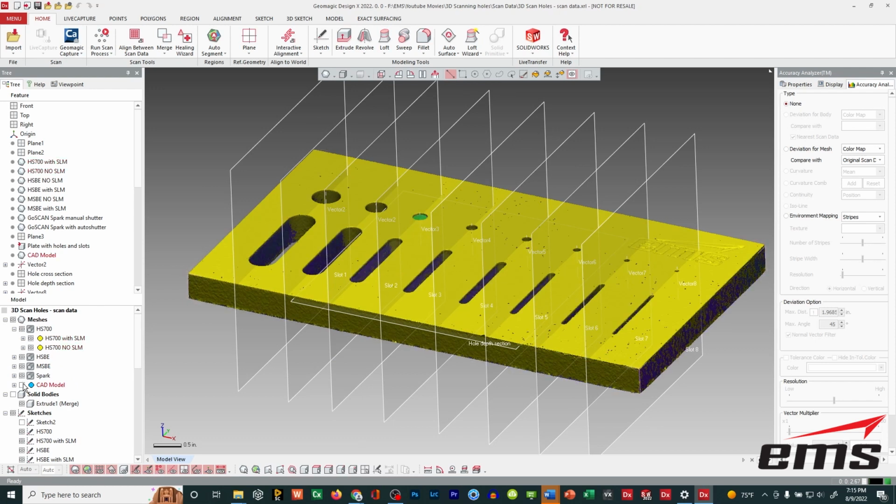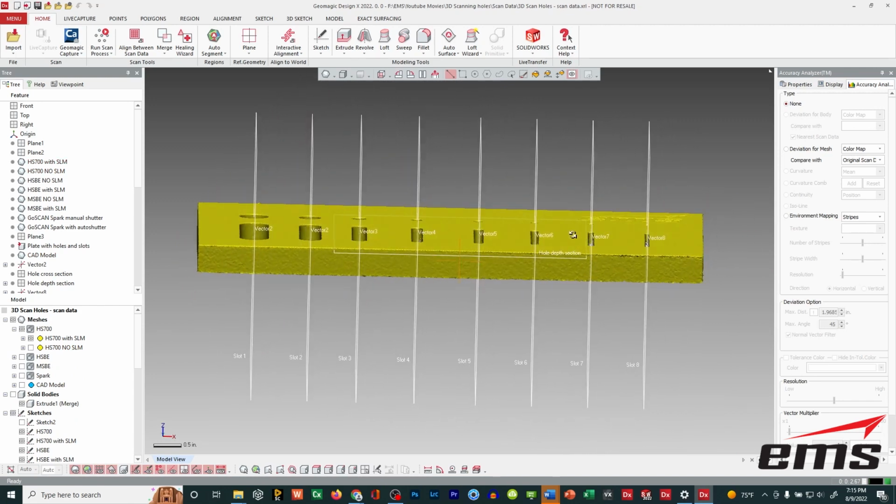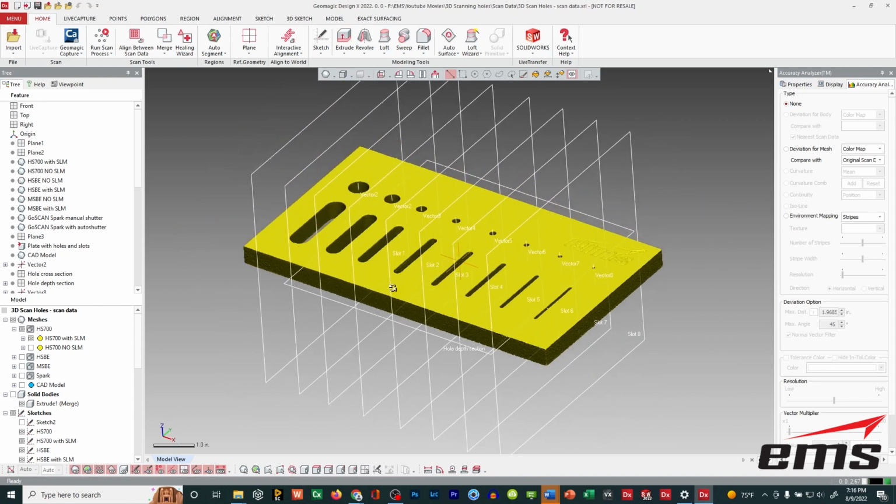And if we turn them all on, you can see here, we've got them all stacked up on top of each other. What we're going to do is analyze one at a time. I've created a section, or a plane, right through the center of the hole and the slot for each one.